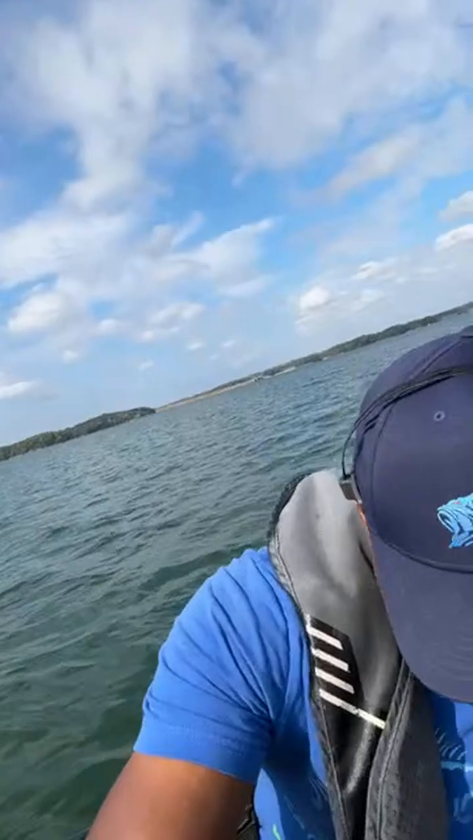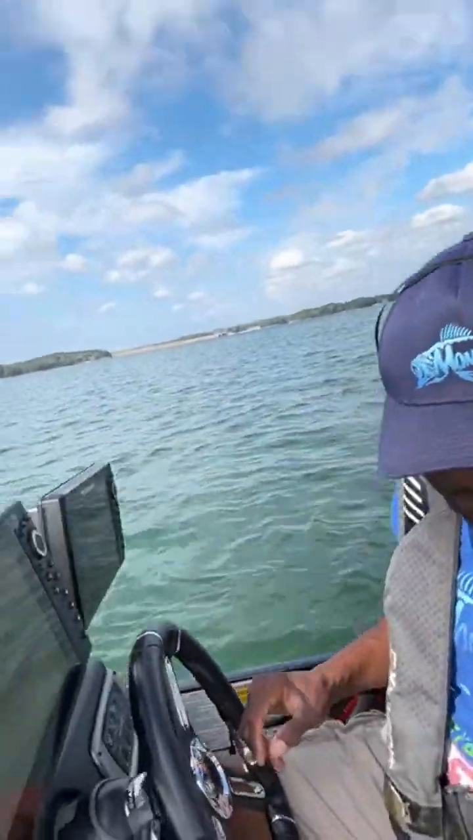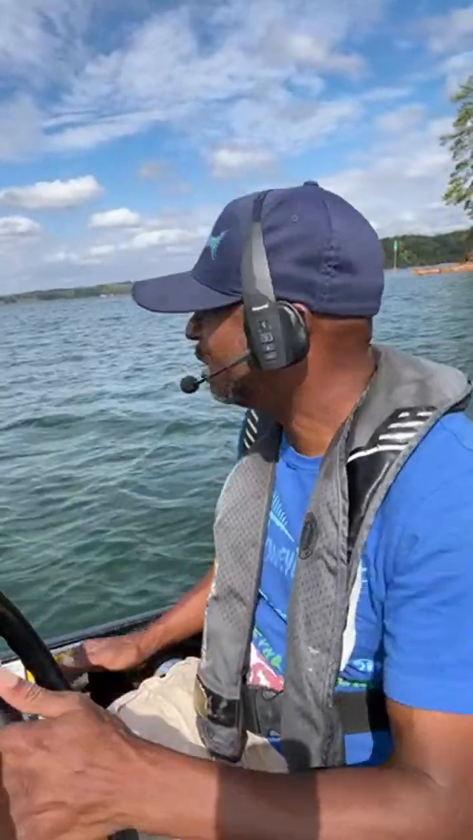Got that up. Now we're just going to ease across the lake. So here we go, guys. This is my setup on the screen, my screen setup. So let's just go ahead and get things cranked up and head across the lake.